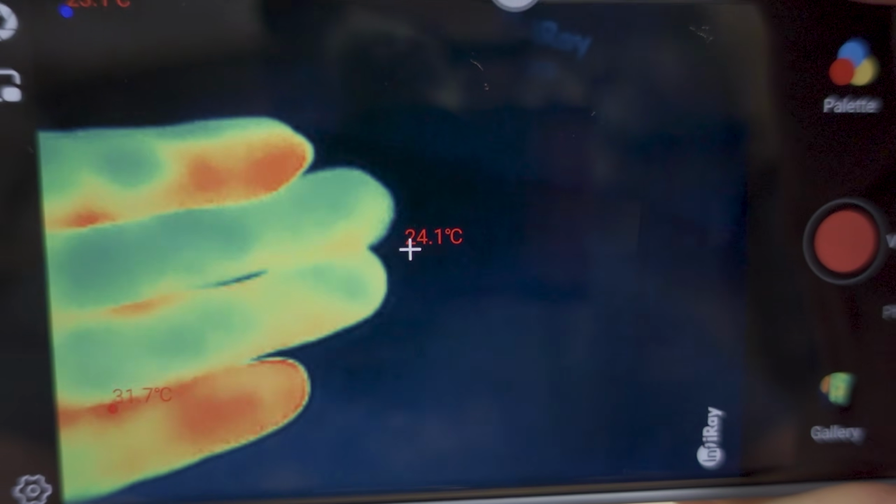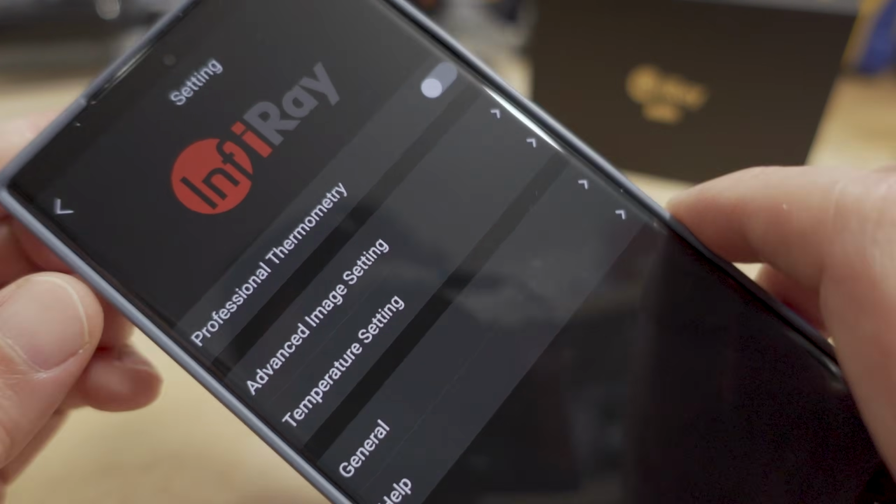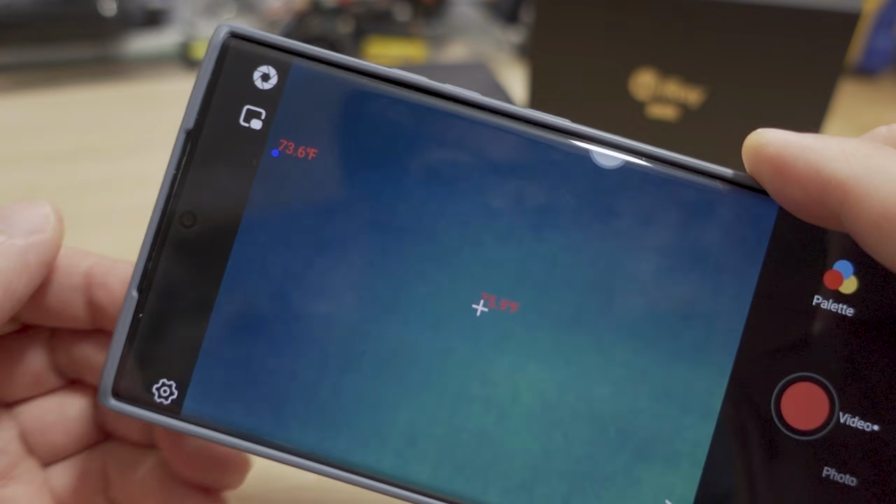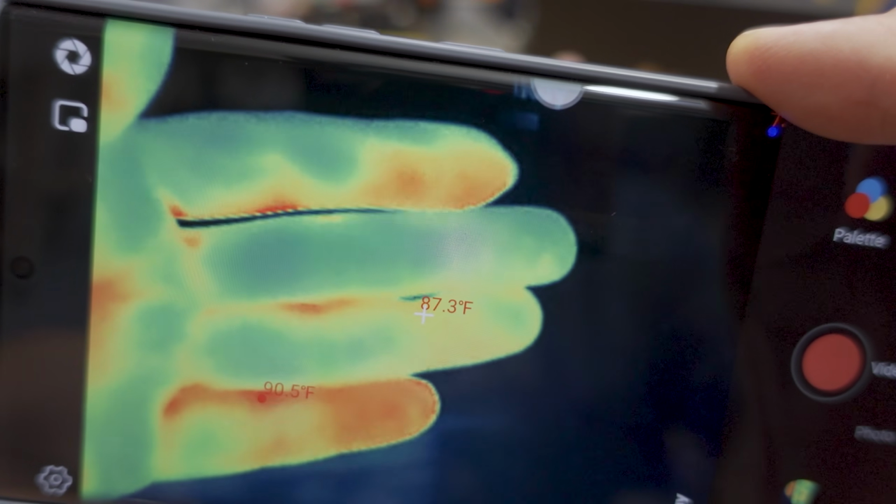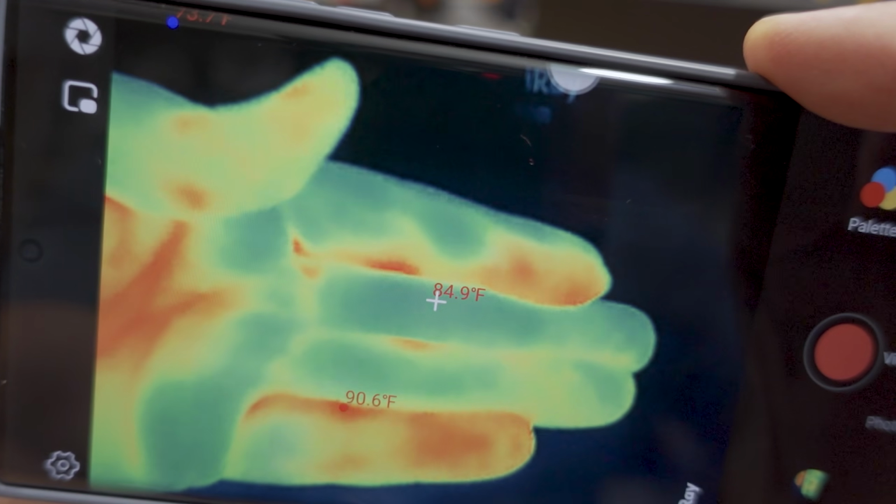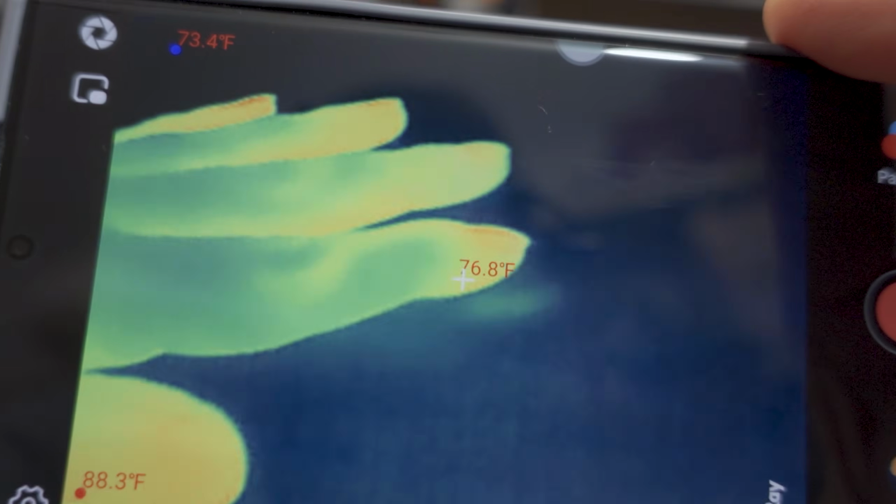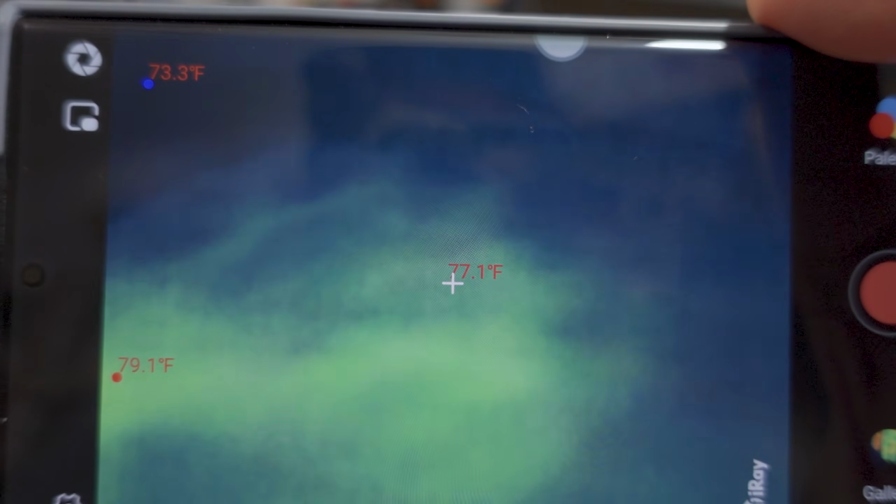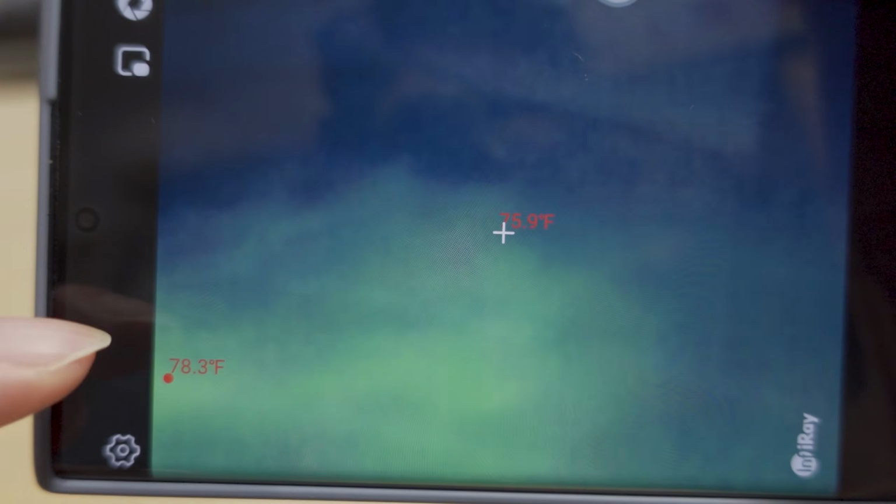So you can see the temperatures are indicated in Celsius. Let's go ahead and switch that to Fahrenheit. And yes, there we go. Now we're in Fahrenheit. It's interesting, if I rub my hand on the table here, it does leave a heat signature behind. Pretty cool. And you can see here that it's showing the temperature difference between the lowest and the highest temperature.